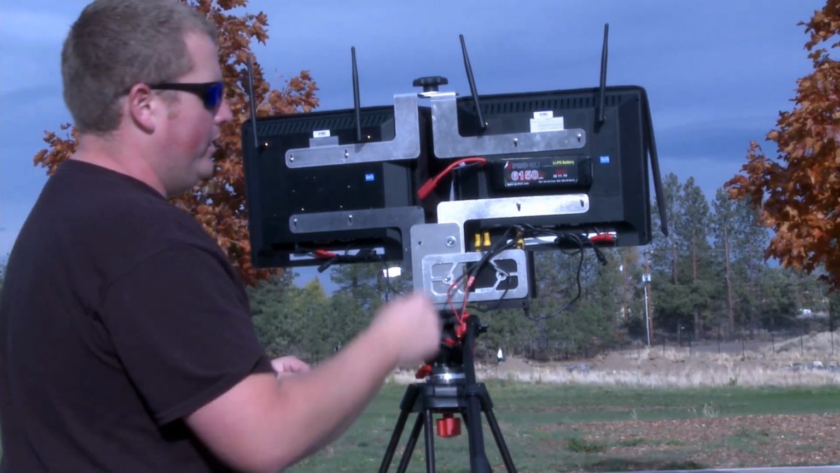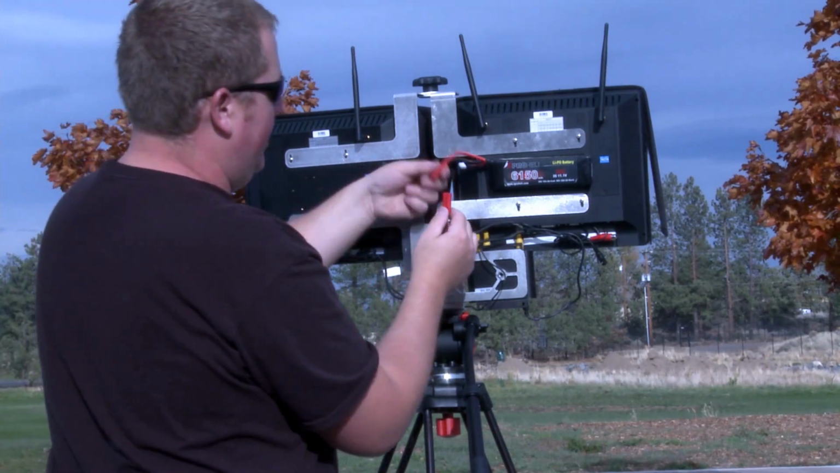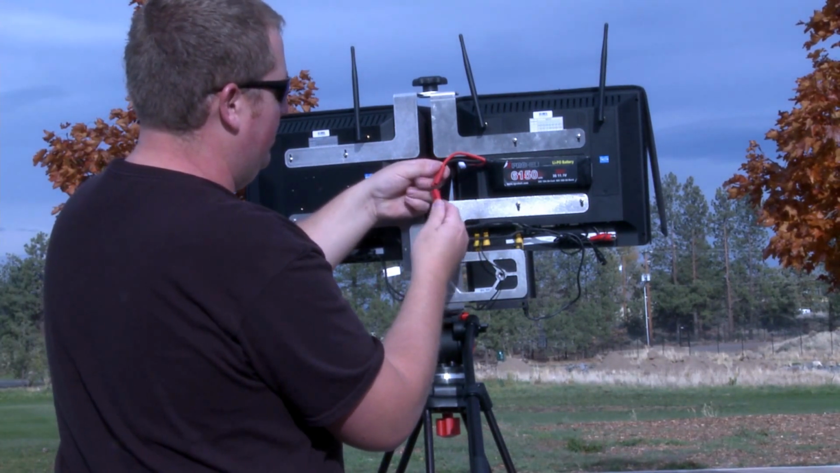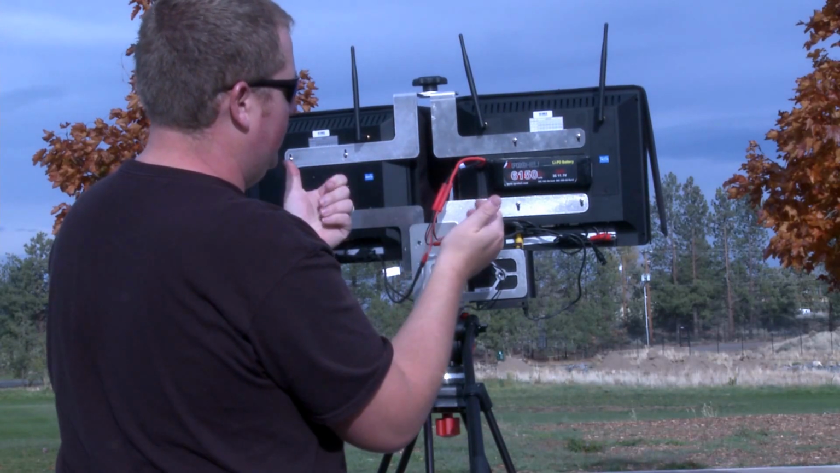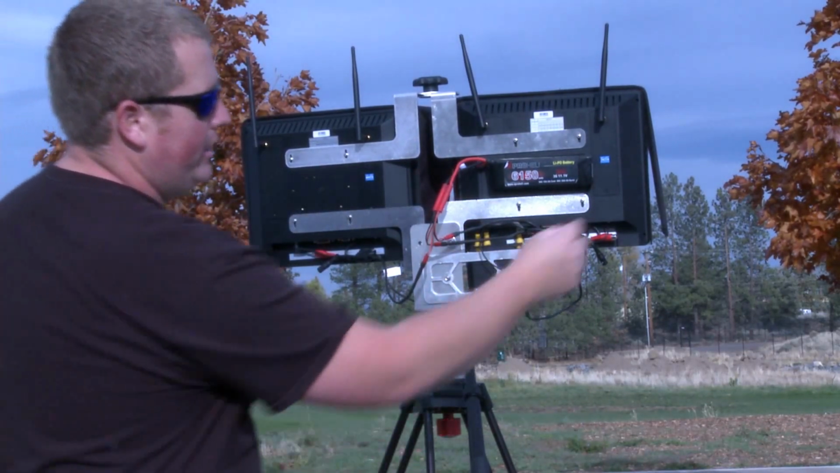The next thing that you're going to want to do is plug in your battery pack. You have your banana adapter right here. Super simple. Plugs in just like that. And now we're ready to go.